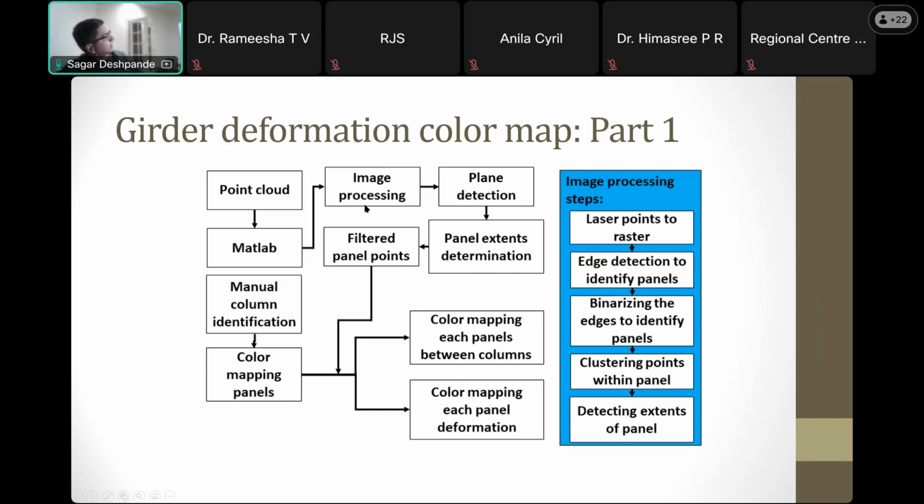So basically detecting them was the first part here. And once I have them, again I did the same thing: how frequently can I check where the buckling is taking place in the data set? Okay. And then color mapping and deformation mapping of each panel. Image processing, I'll skip through this.